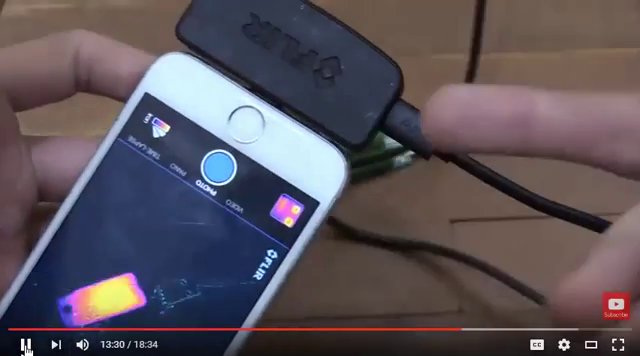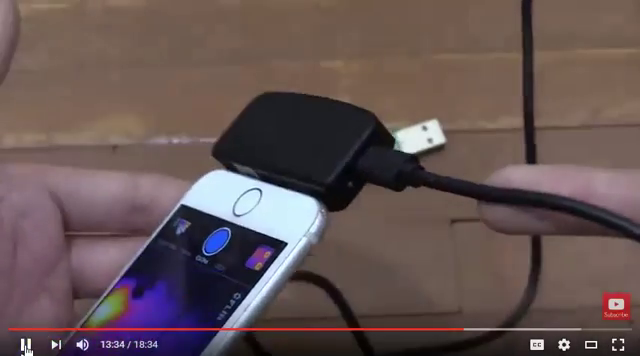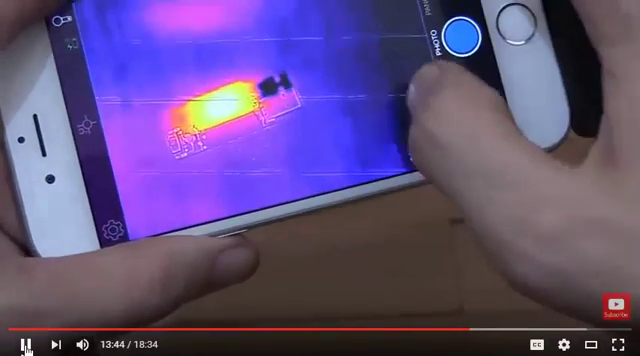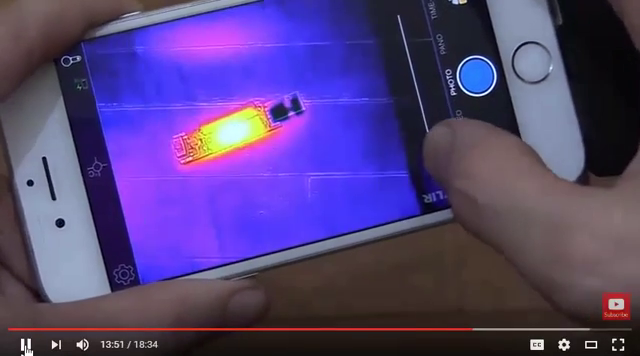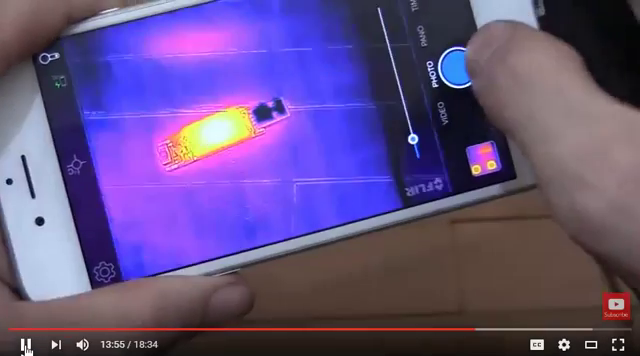Now, do you remember earlier I mentioned that you can charge the FLIR One at the same time as using it? Well, that's useful because my battery's died, so I'm having to run it from a power bank right now. So if I point it at this USB dummy load, you can see that there is a lot of heat, but the two images don't match up very well. So if I hold down my finger here, I can then bring up this slider and I can adjust the two cameras so that they actually line up much better. Now I could take a photo of that.